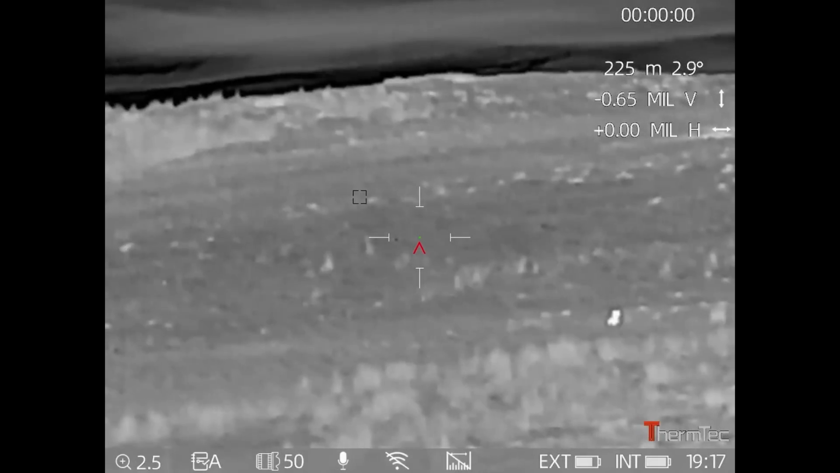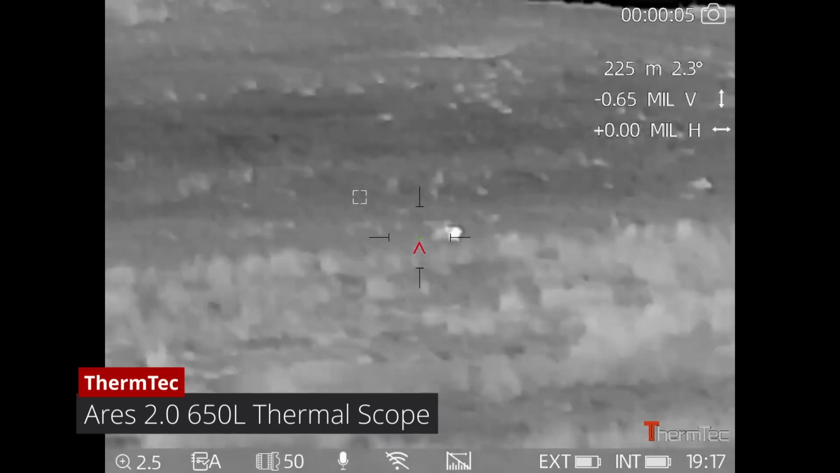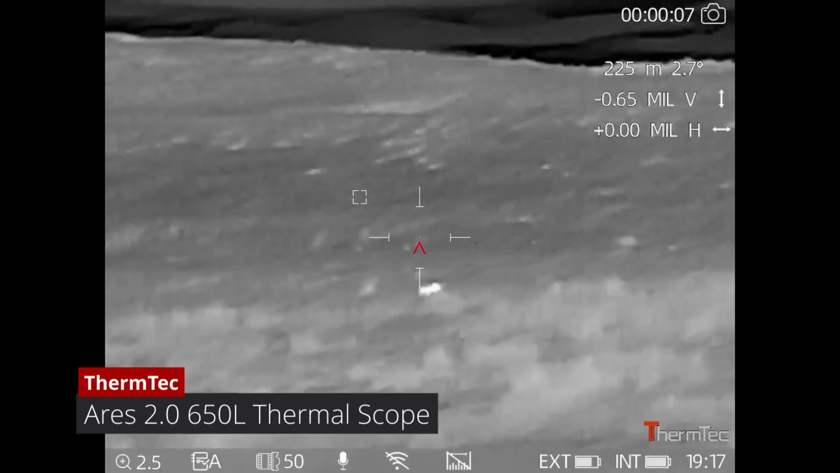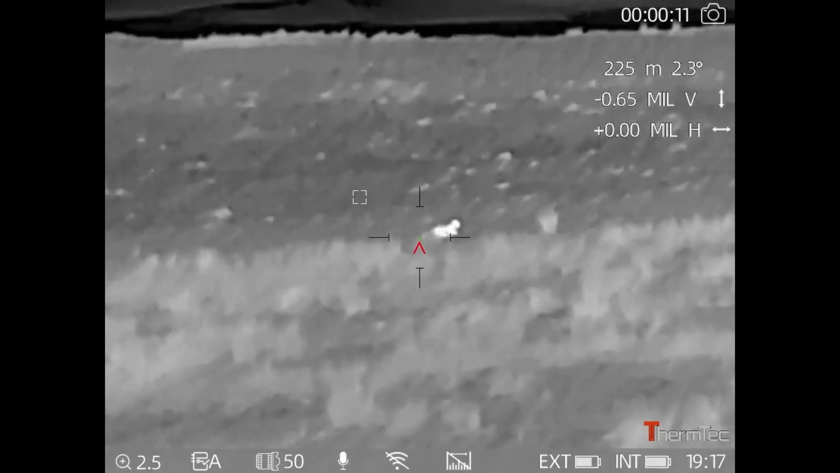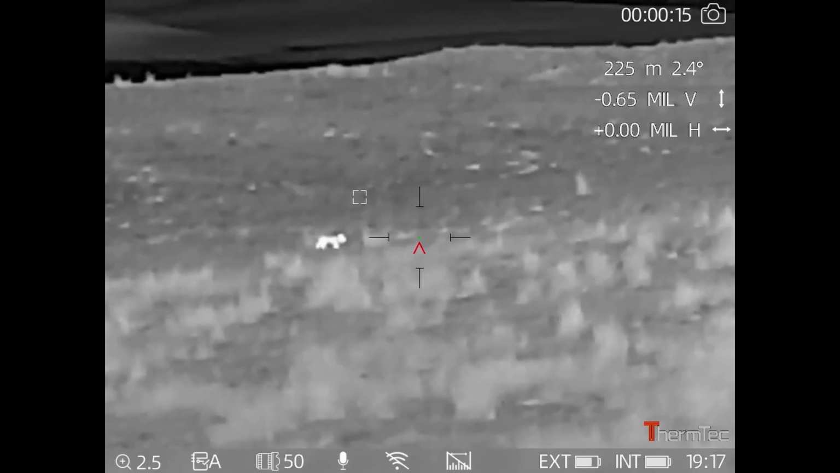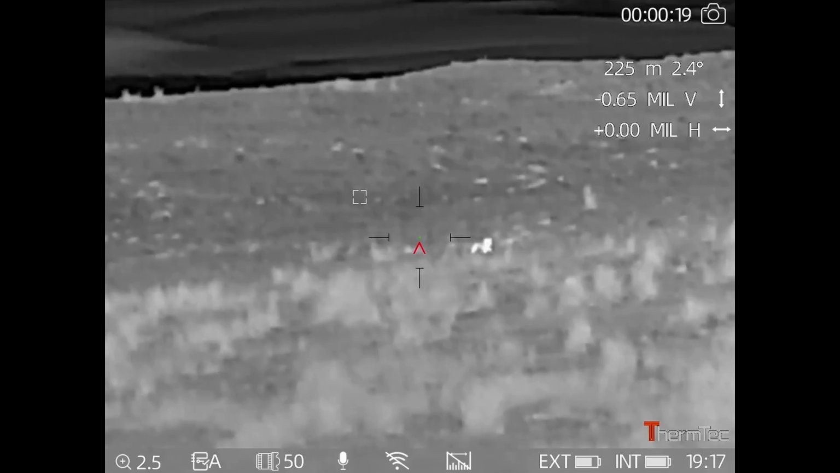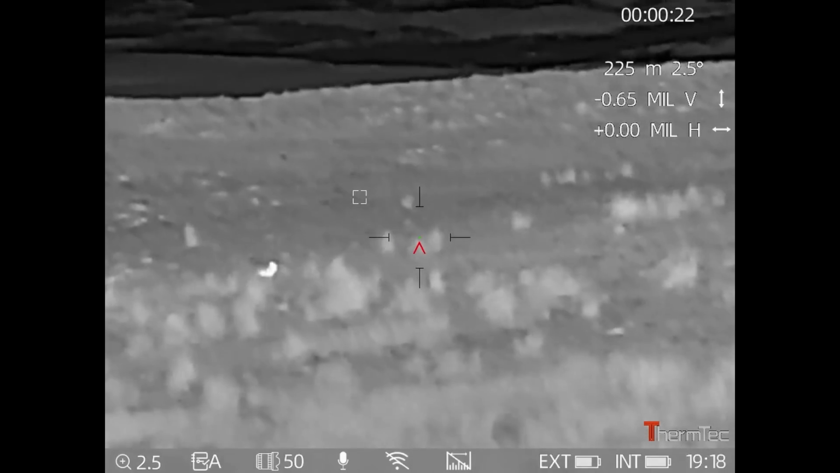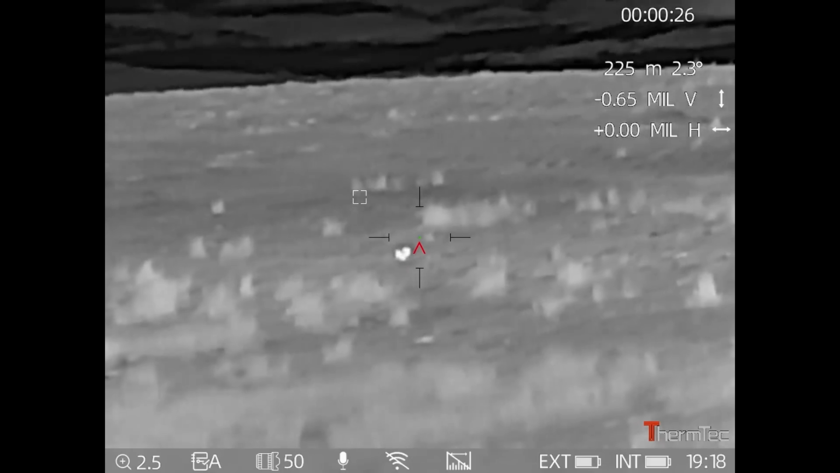The fox was starting to make its way over the hill away from me, so I just gave it a few lip squeaks, and as you can see it's starting to come in, so I'm going to keep doing that just every now and then, see what happens. Well, it seems to be working. It's making its way down.